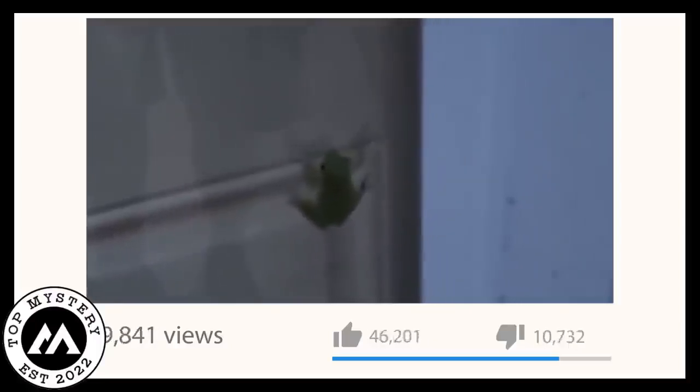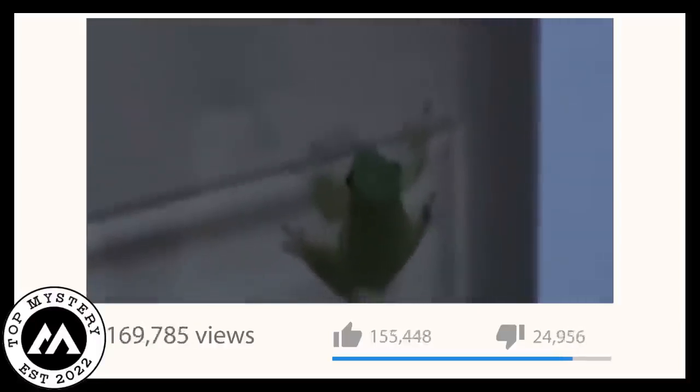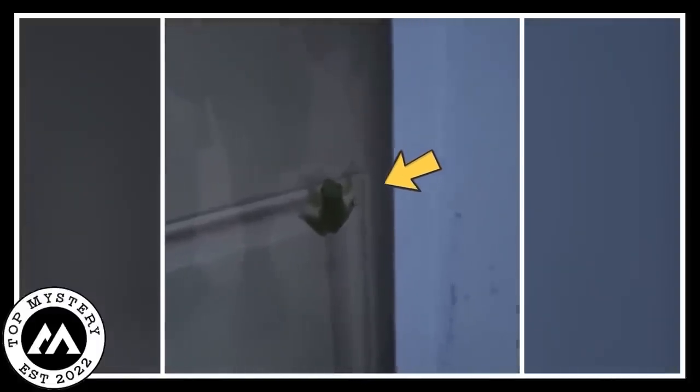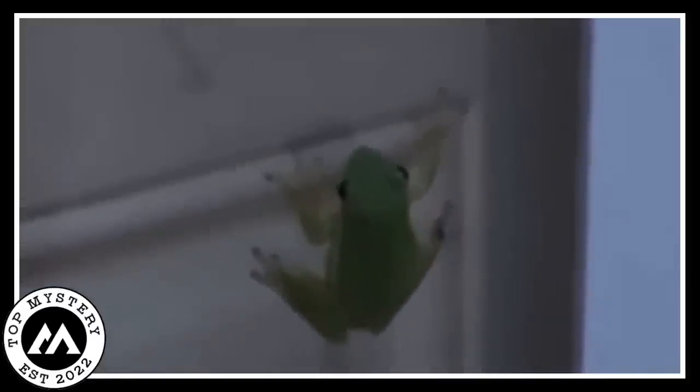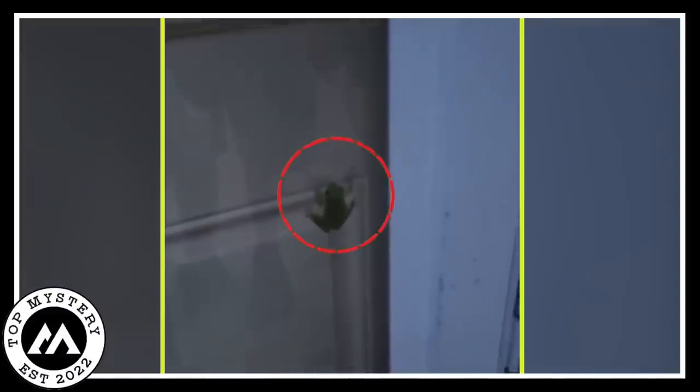The video of this glowing frog spread all over the internet, and it made everyone curious. Some believed it was a spectral sign from nature, a reminder that there's still magic in our world. Others were just amazed at how beautiful and strange this frog was, but the frog story remained a mystery. No one knew where it came from or why it looked like that.